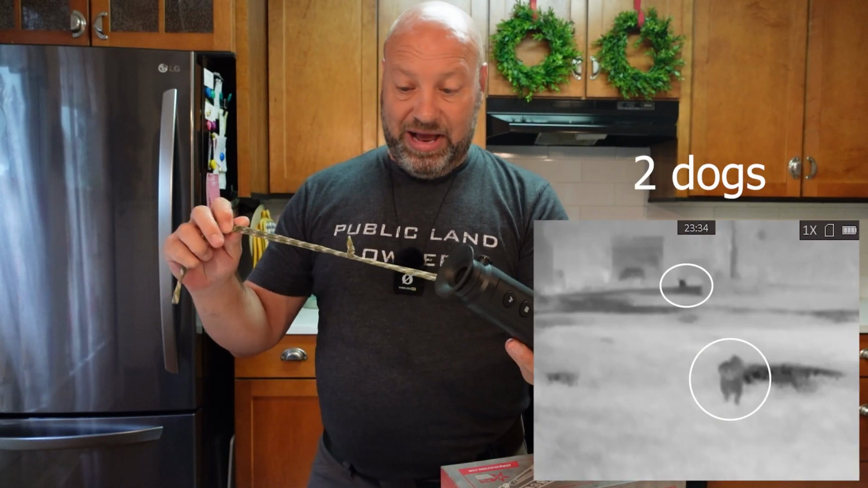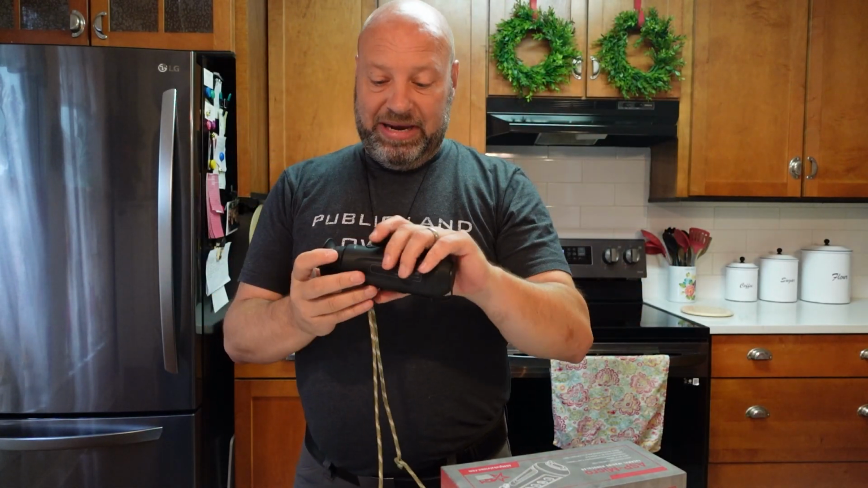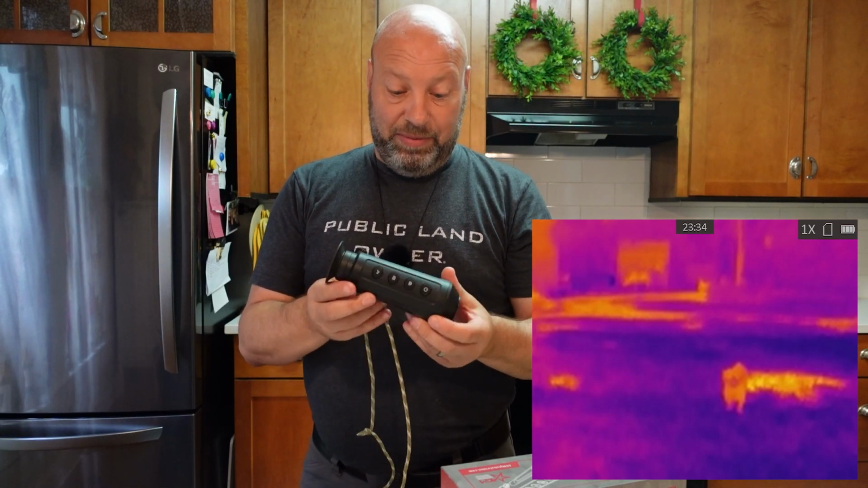It's got diopter adjustment. I put my own little lanyard on there so I can wear this thing if I needed to. I can put it on like this and wear it if I had to. But like I said, it will come in handy for a lot of those kinds of things. I miss having my other one, so we picked up this one.